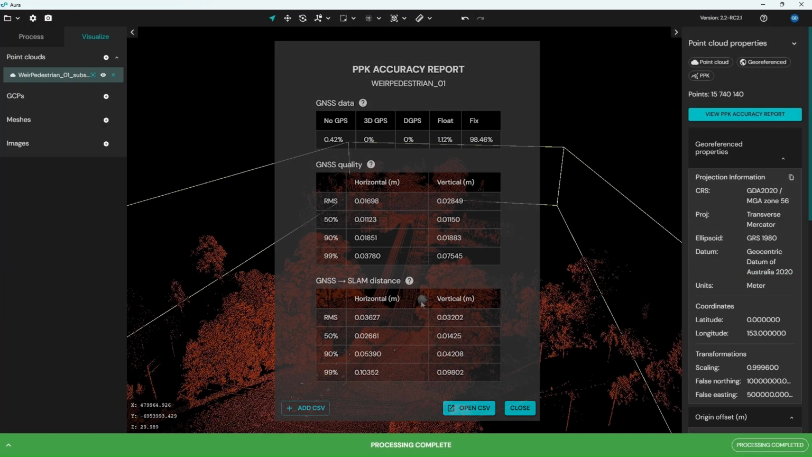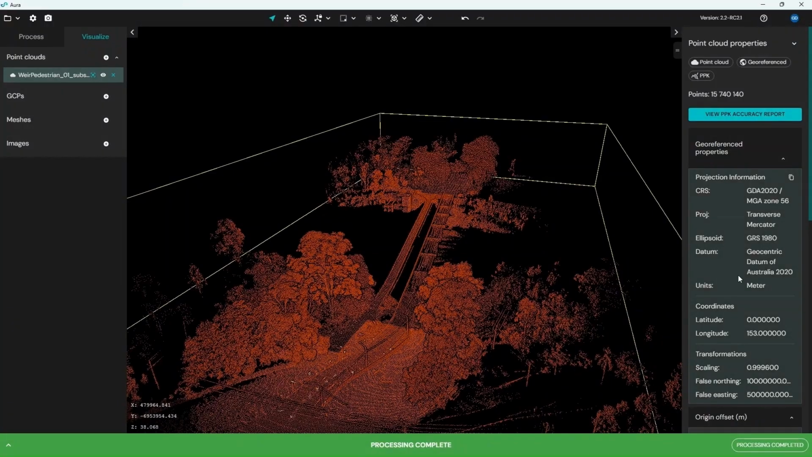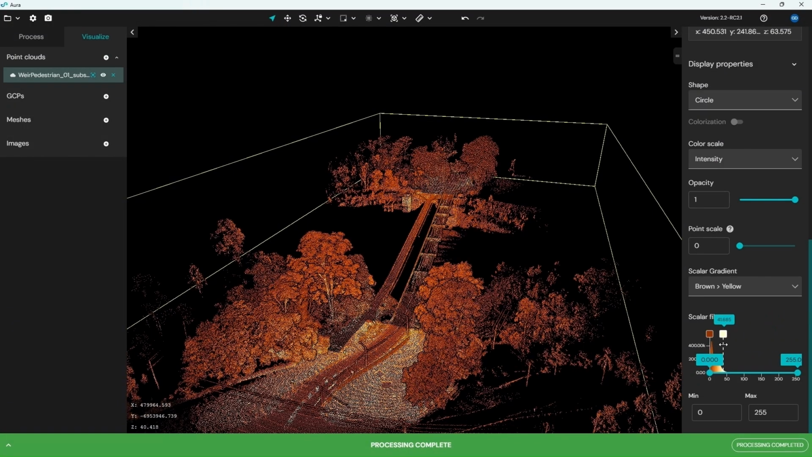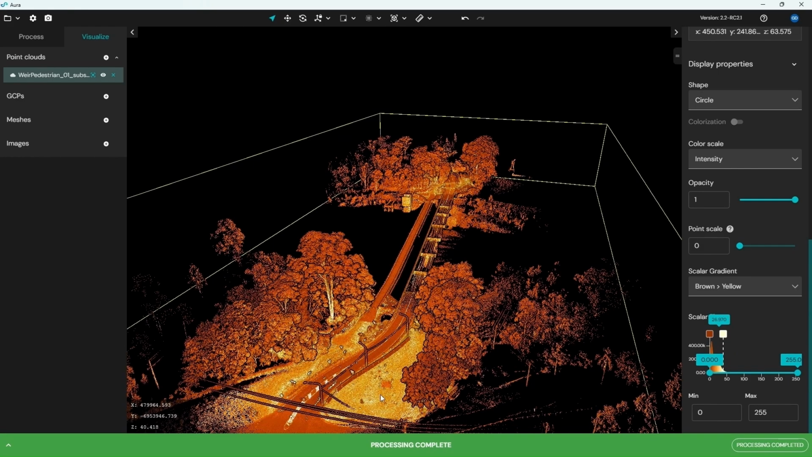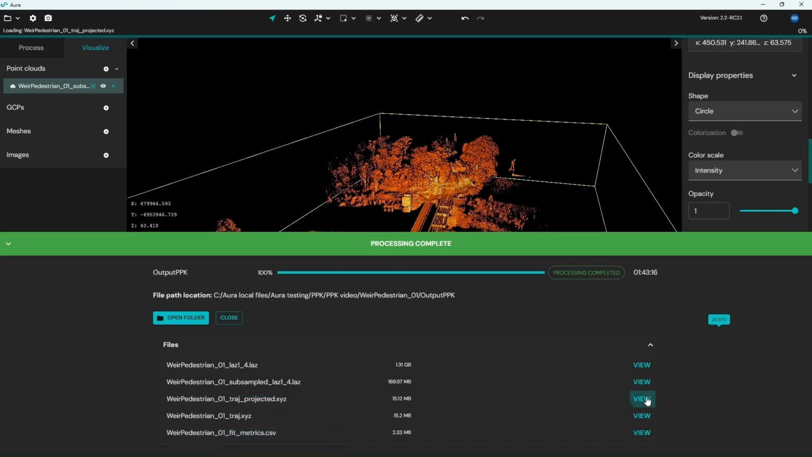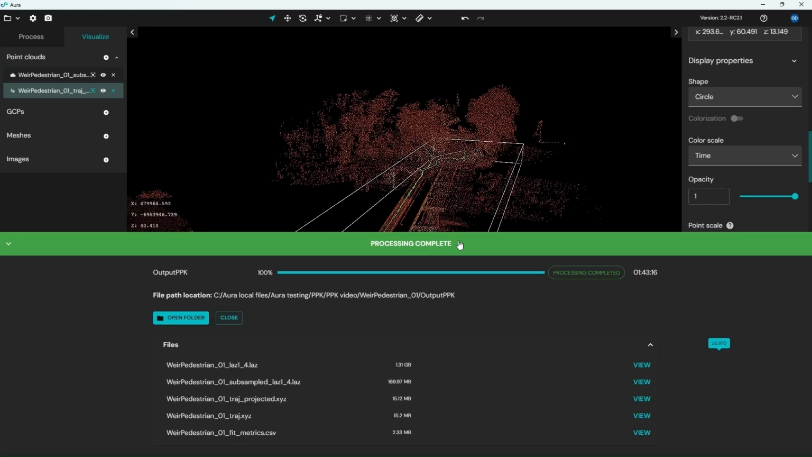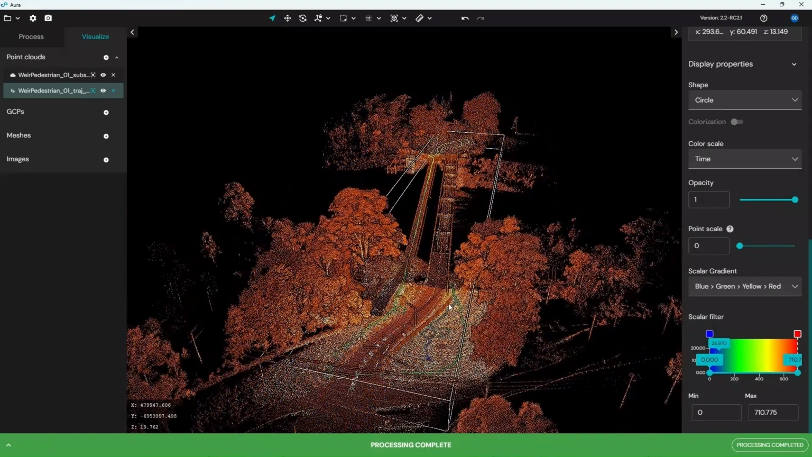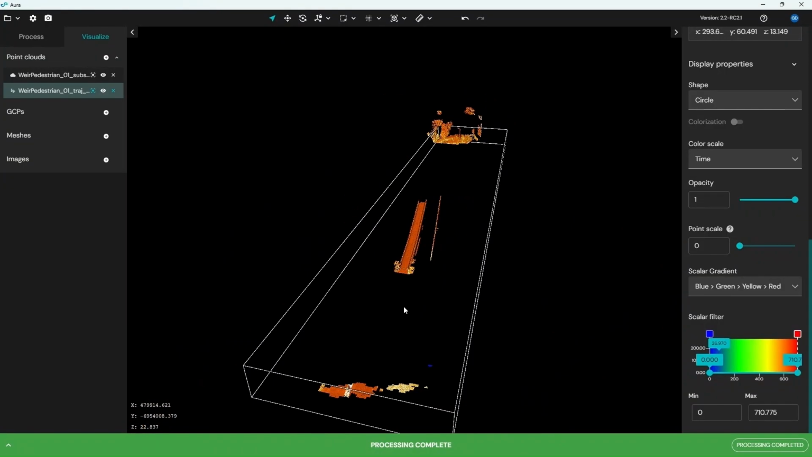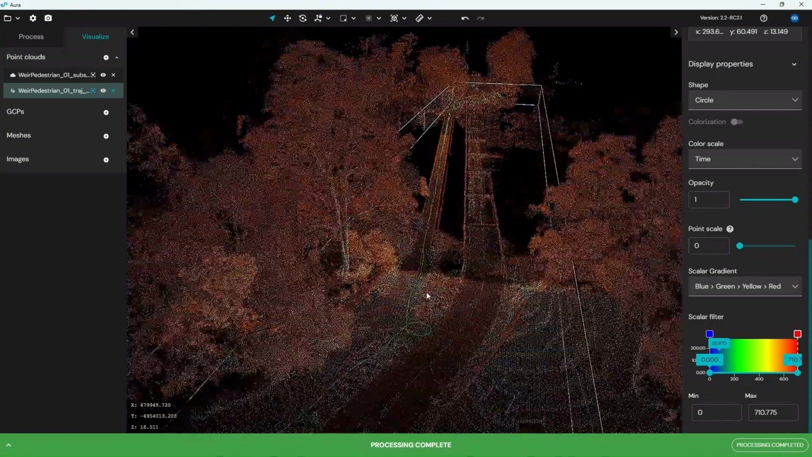Now that my point cloud is open, I'm just going to adjust the intensity color scale so we can see the point cloud with a little bit more definition. And I might also open the trajectory so we can view that alongside the point cloud so we have context as to where the scan took place. Great, so we can see where the backpack scan took place, around near where the base was set up was where it kind of started and finished.